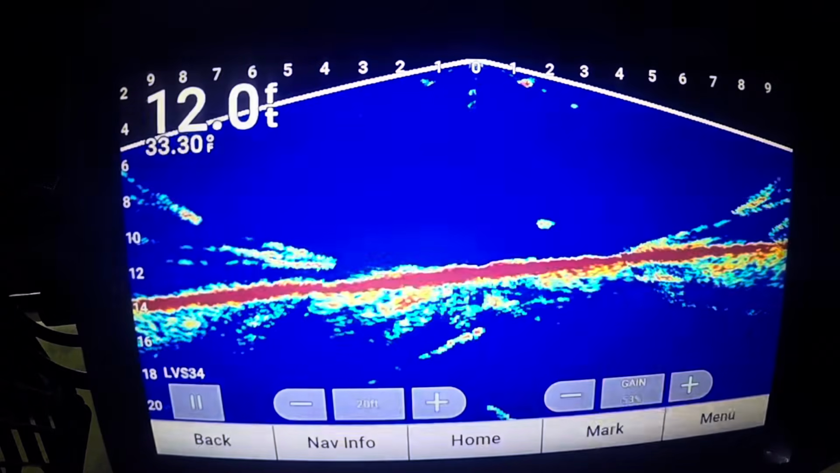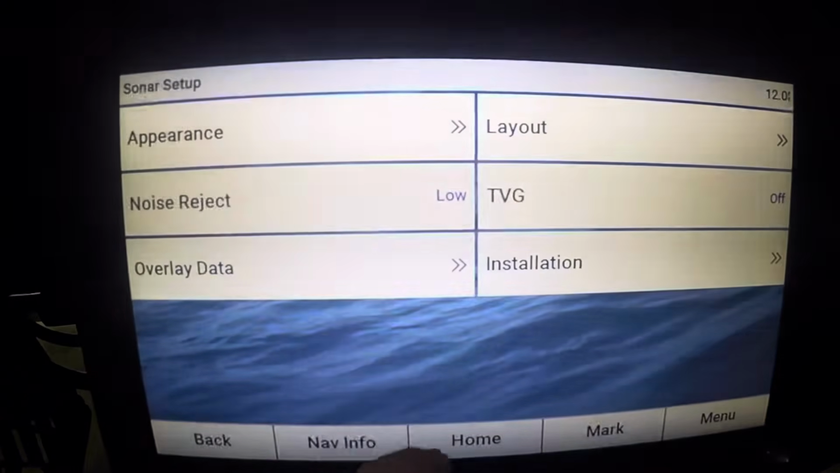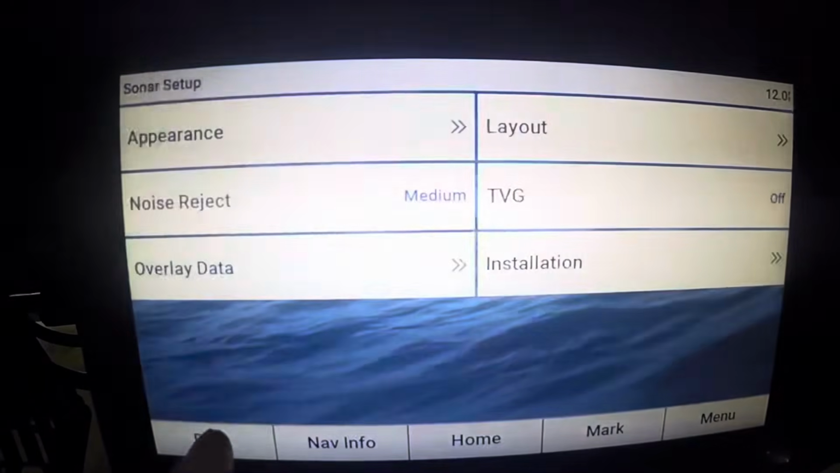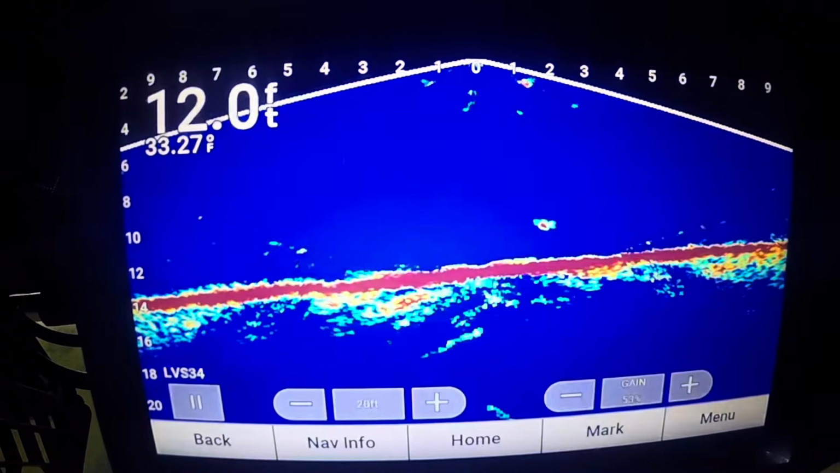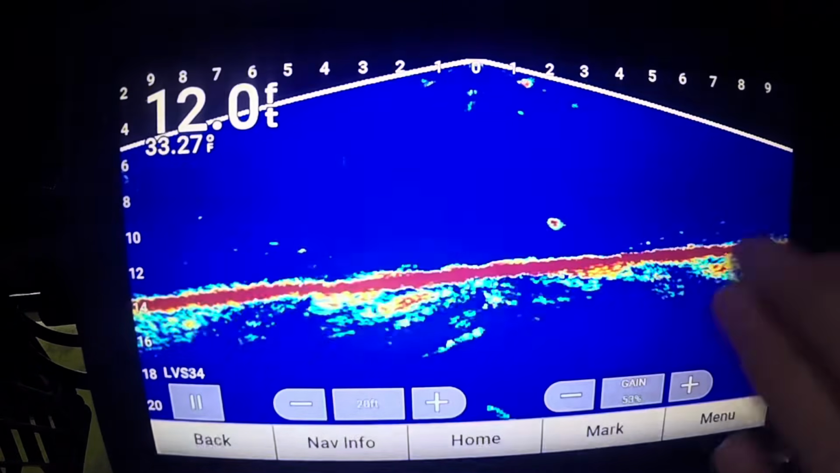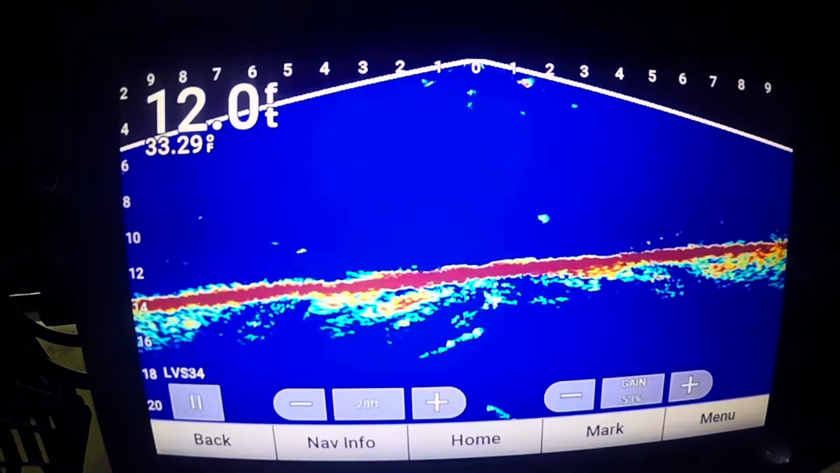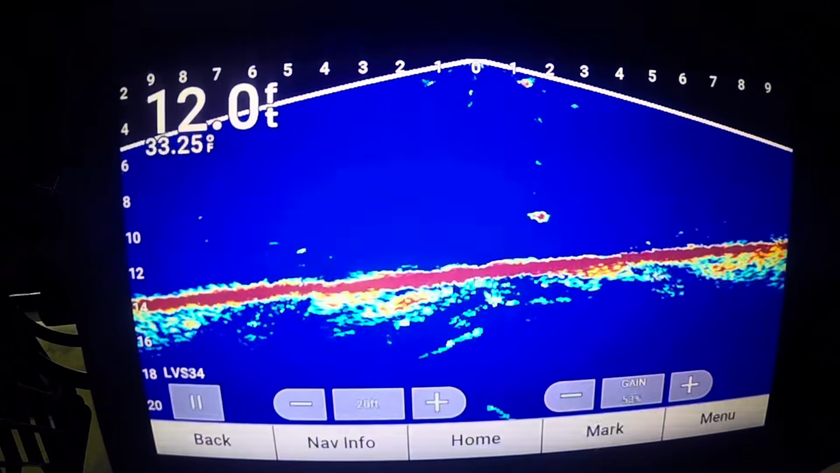Yeah, it's really murky today. So you can clear it up, go into sonar setup, noise reject medium. Now it cleared up those side kind of lines there. That's pretty good. There's a little bit of noise over here on the side, but that's just something you have to deal with, especially on some bodies of water where it's not as clear. But yeah, I wouldn't go higher than medium.